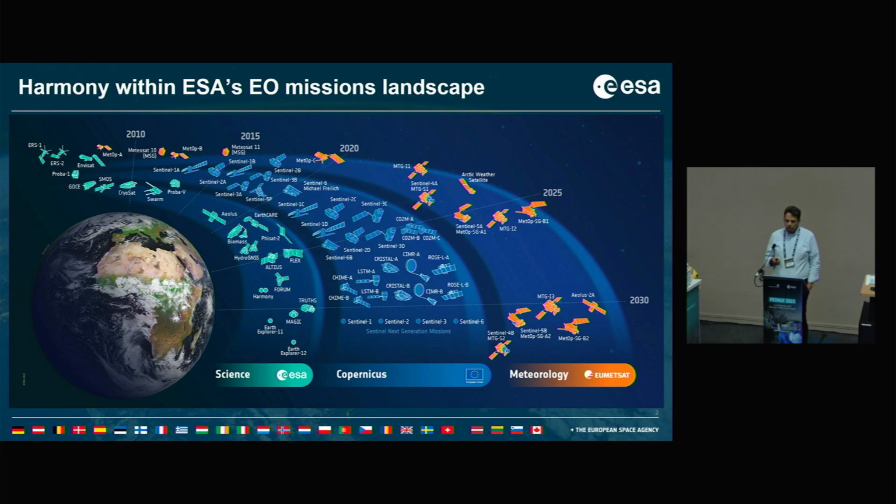So you see Biomass there, which was supposed to be launched shortly after 2020 to 2023, and probably will be roughly 2025 now. But you see as well Harmony just before 2030, ready to be launched around that time frame.